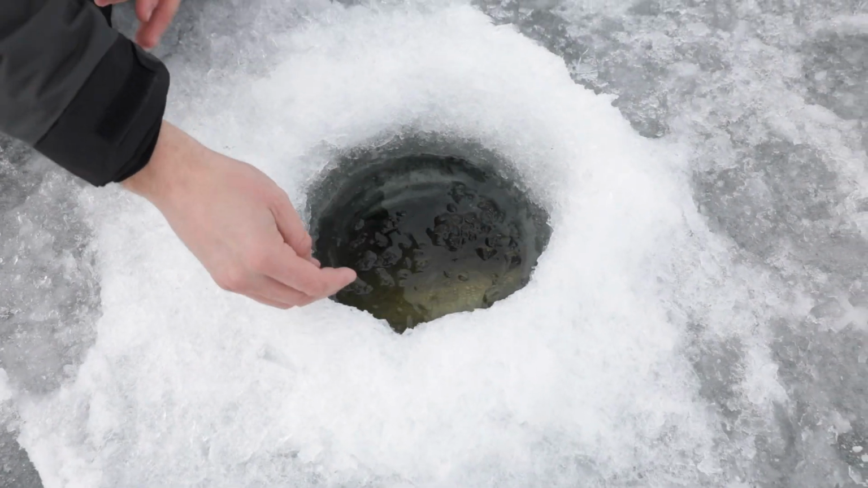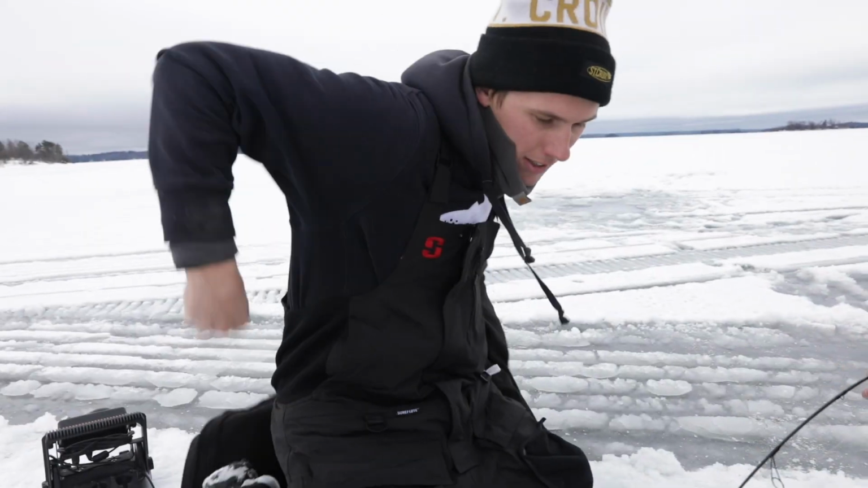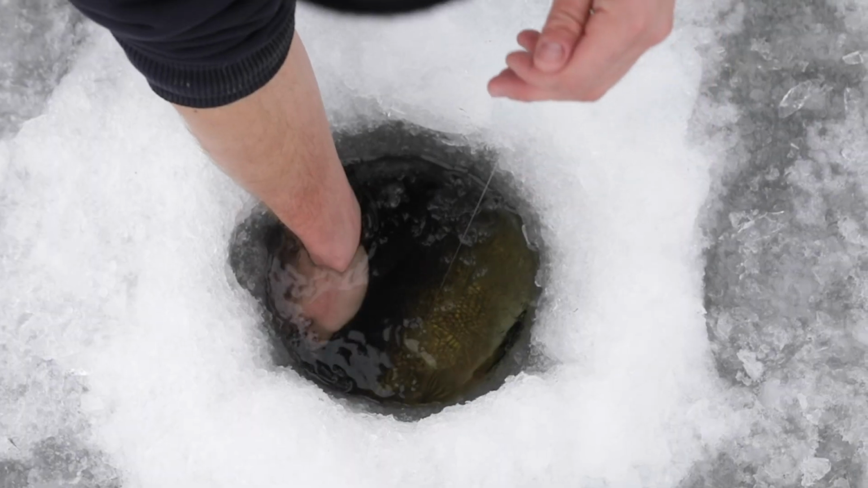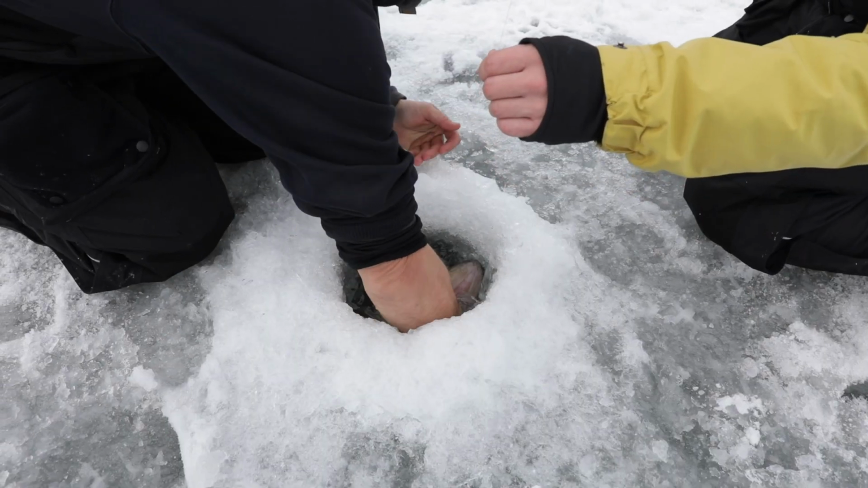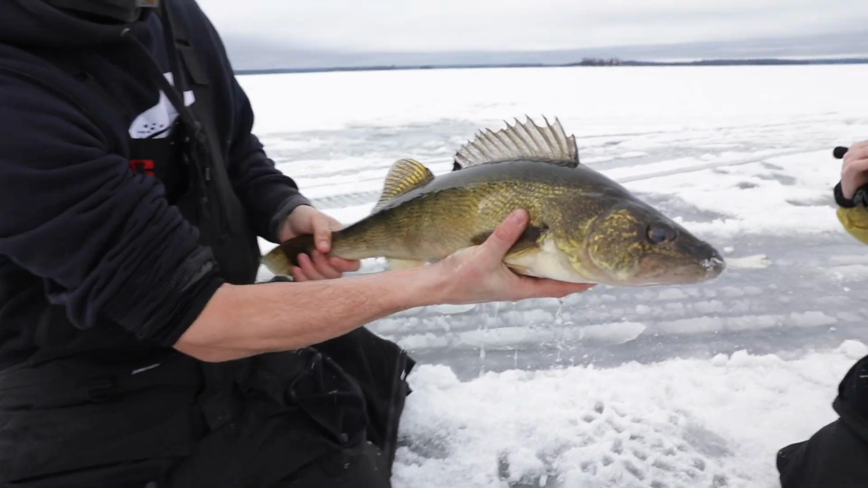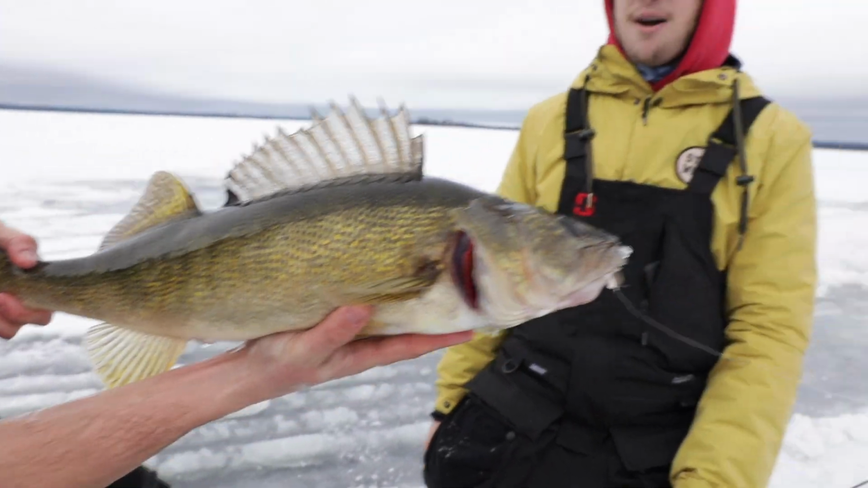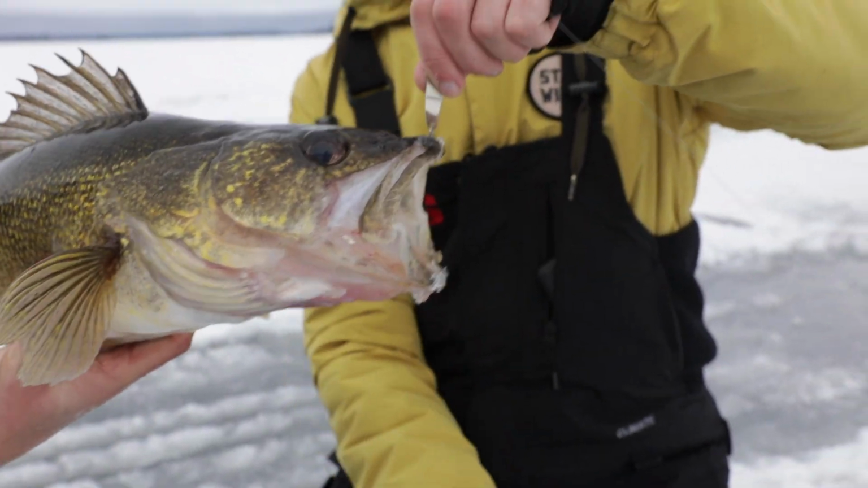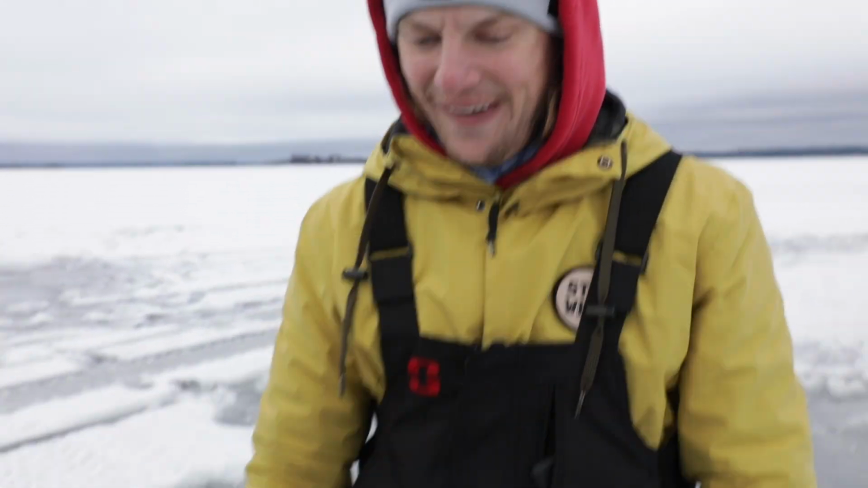That's a really good fish. This is a good fish. Oh my gosh. Get him. Here he comes. There he is. There we go. Woo! Look at that sucker. Man, is that a pretty up north walleye right there. Right in the top of the lip. Oh my gosh. Belly on her too.